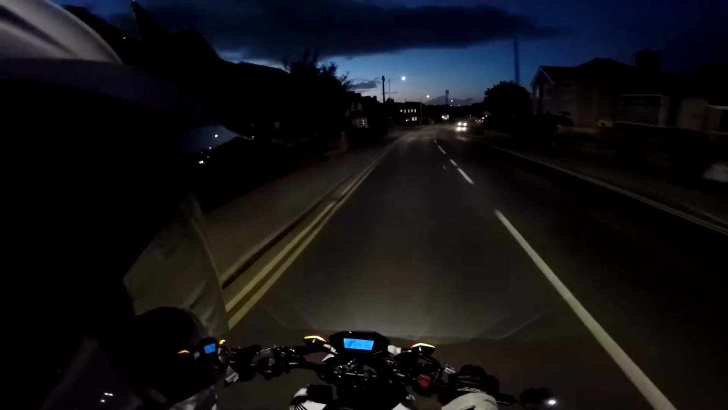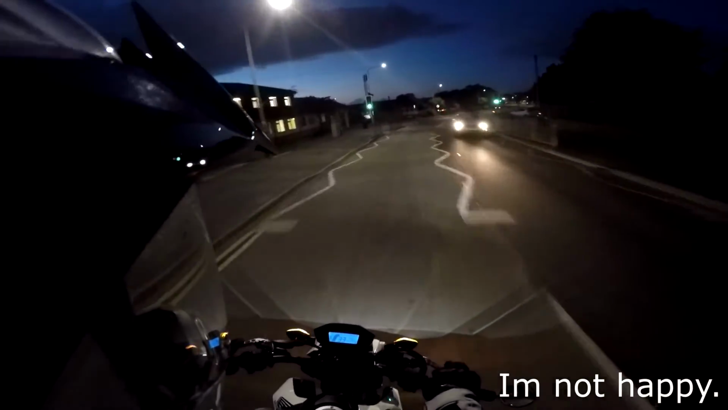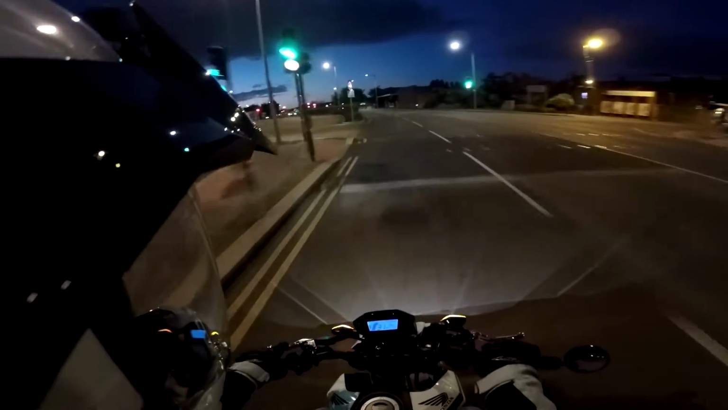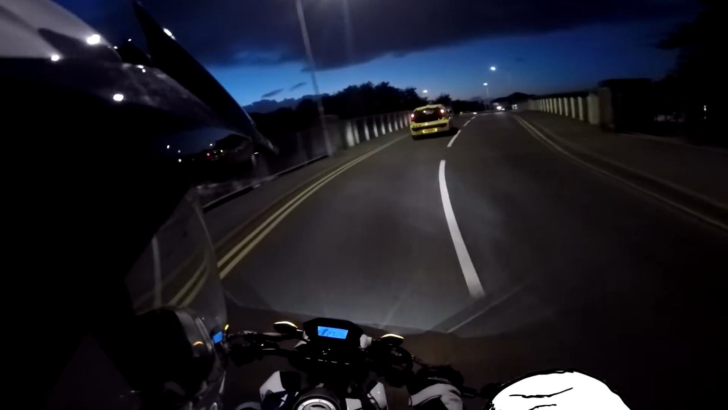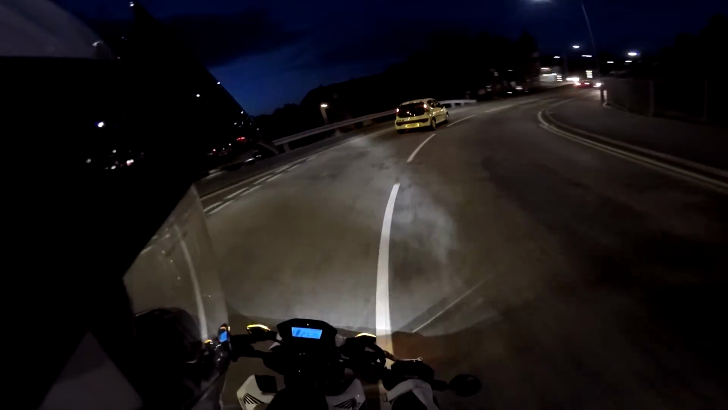Idiots. Absolute idiots. It's clearly on green. It's on green, it means you don't walk. It's on green for a reason. That means we go, you stop. Simple as. There's no other two-way about it, is there?